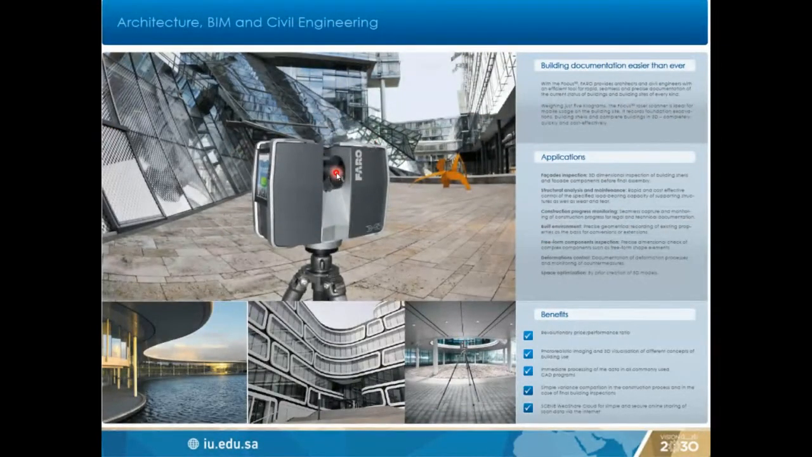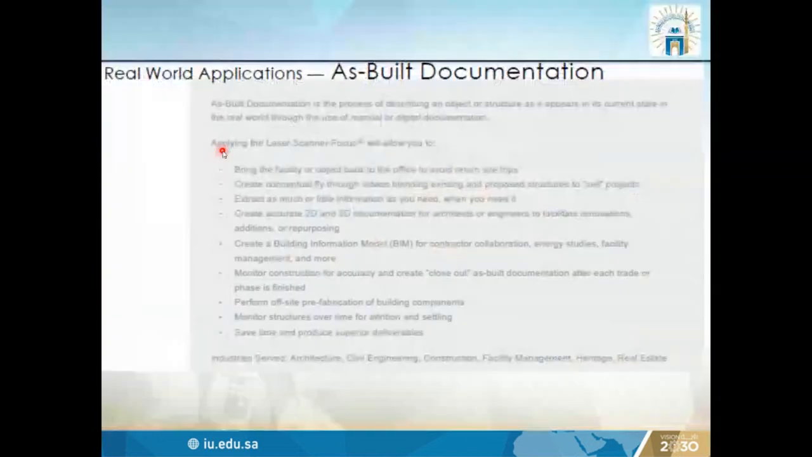For civil engineering, mostly we use it for facade inspection, for structural analysis, or for construction progress. Like this under-construction building, we will see different activities, or deformation control or stress analysis. We can use it for civil engineering. We can even use it for building information modeling and also for architectural purposes.